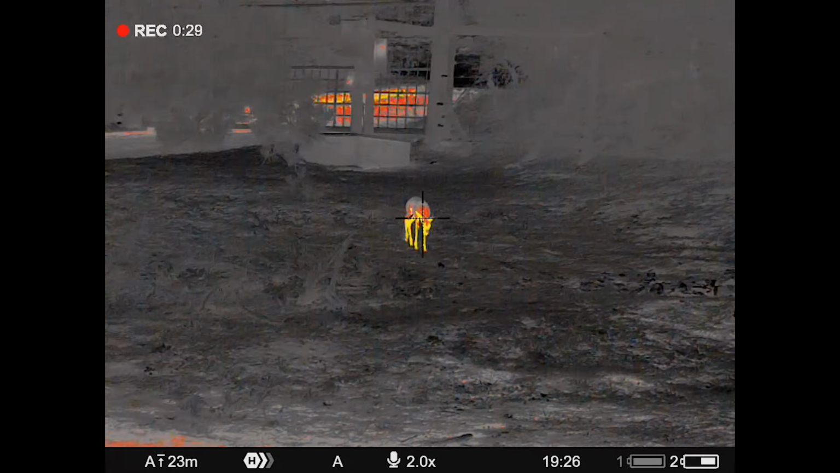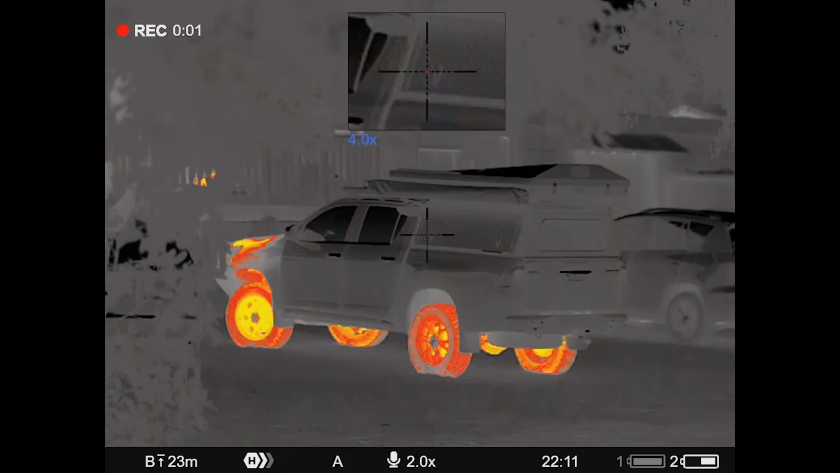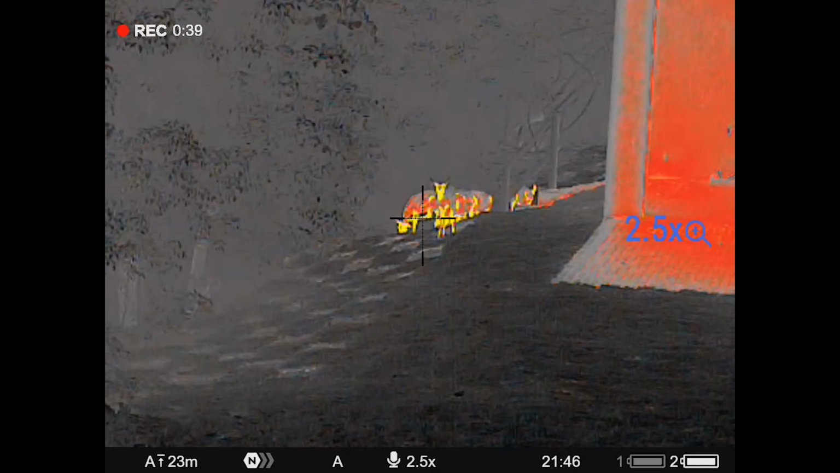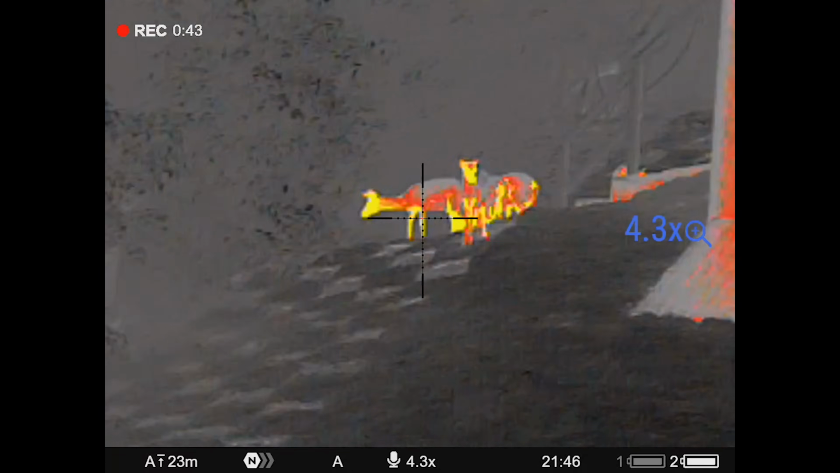That sounds like a unit that you'd use to quantify how much bolognese is in your spaghetti, but it's actually a way to quantify how much detail the thermal sensor can make out. The scope advertises a magnification of 2 to 16 times. Keep in mind that this is digital zoom, so the image will become quite pixelated when you zoom in.